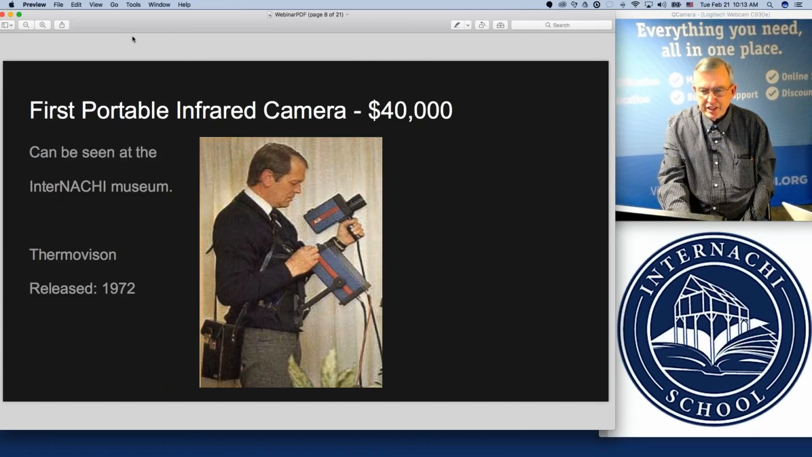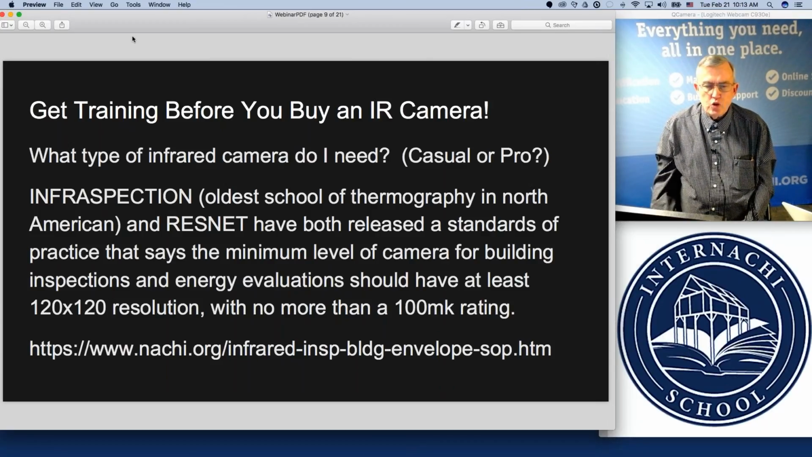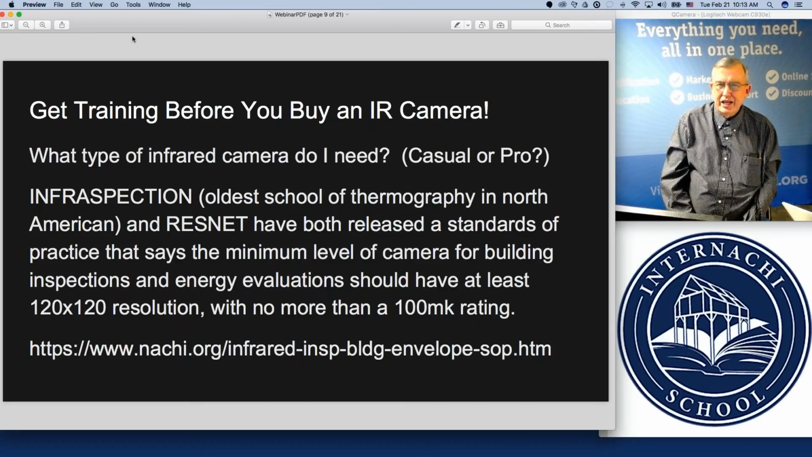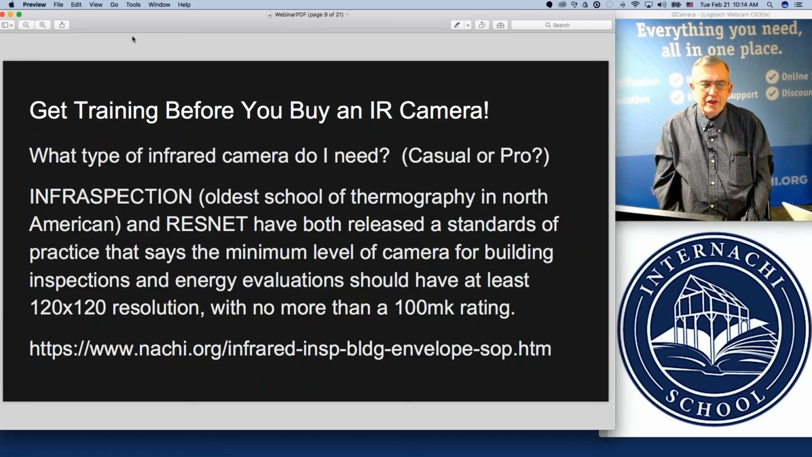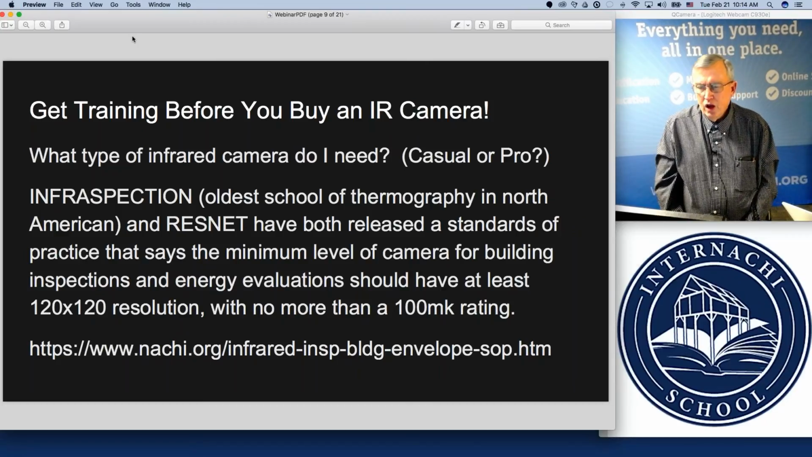Let's go to the next image there. And I highly recommend that everybody get training before you go out and buy a camera. And I know that's one of the main questions that people have all the time: what type of camera do I need for a building inspection? And there's two basic avenues that people can fall into as far as how they plan on using the thermal imaging camera as a home inspector. One is a casual use and the other is professional level.